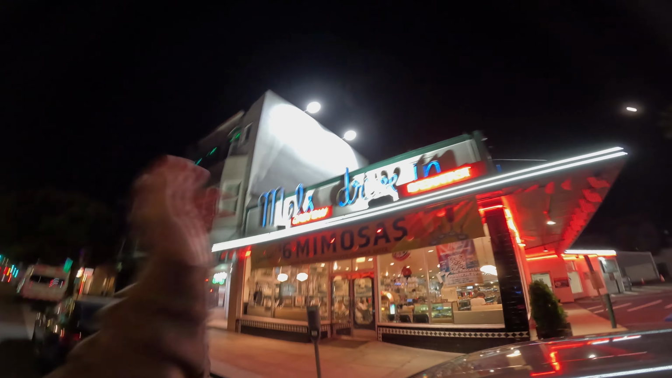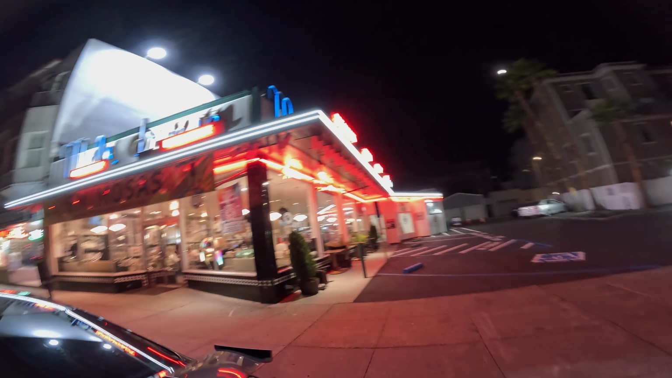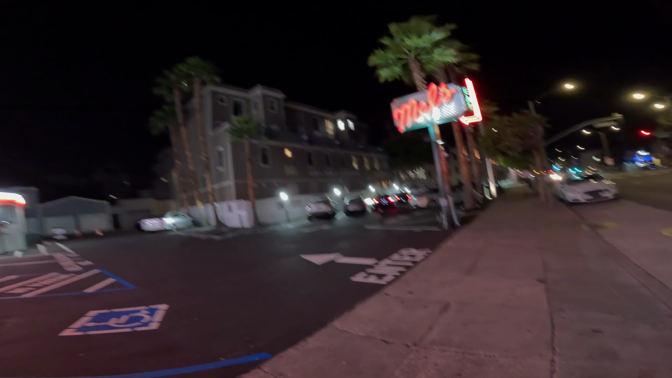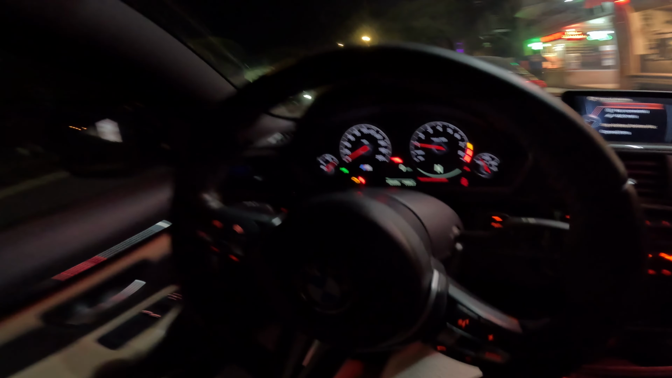First location, Mel's Drive-In. I'm pretty sure if you guys are a local in the San Francisco area, especially on Golden Gate Bridge, this is one of the best spots, you guys, for diner and such things. So make sure to check it out. Down here at Mel's Drive-In, all we had to do was just really use the bathroom.